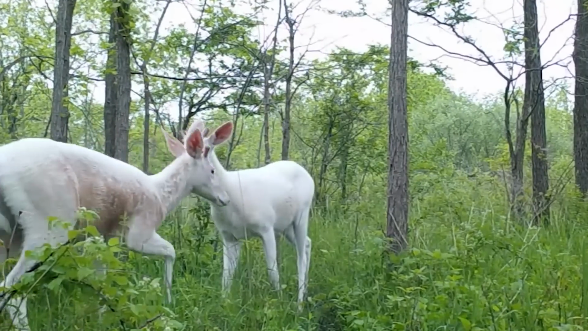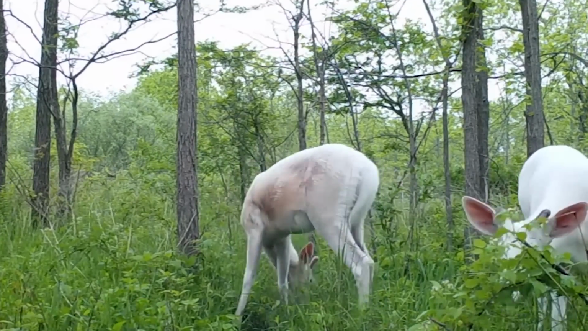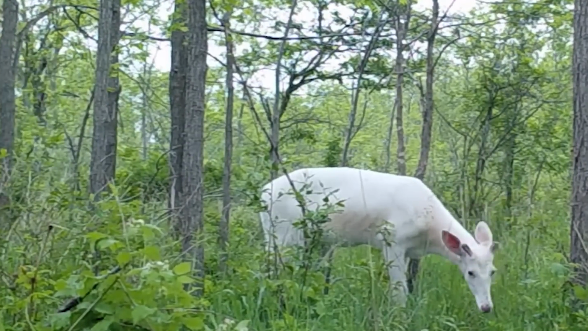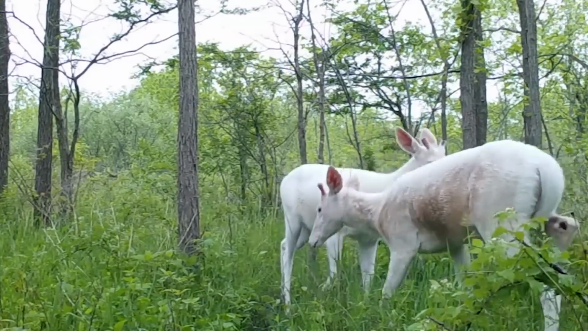Sadly, these deer are endangered and live within the Seneca Army Depot. This type of deer is incredibly rare. Their bright white coats make them incredibly visible to predators like coyotes, and they live in isolated areas together. So inbreeding is also a big problem.